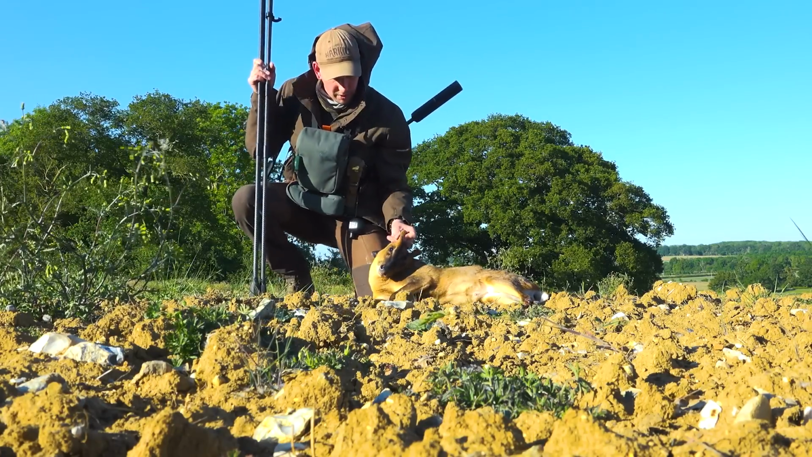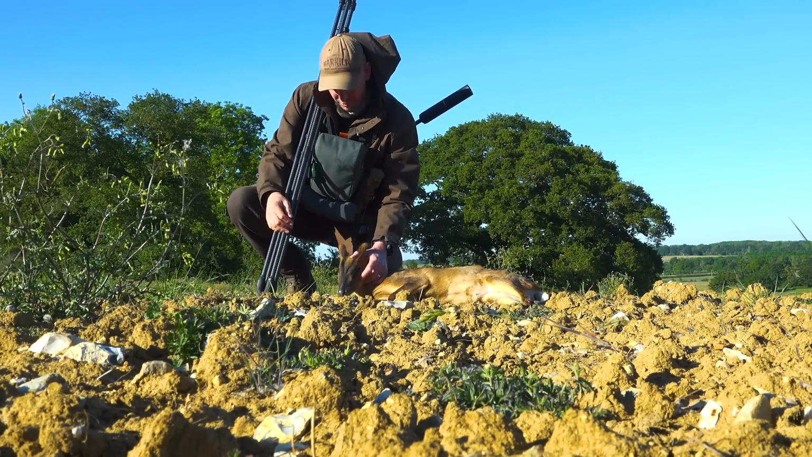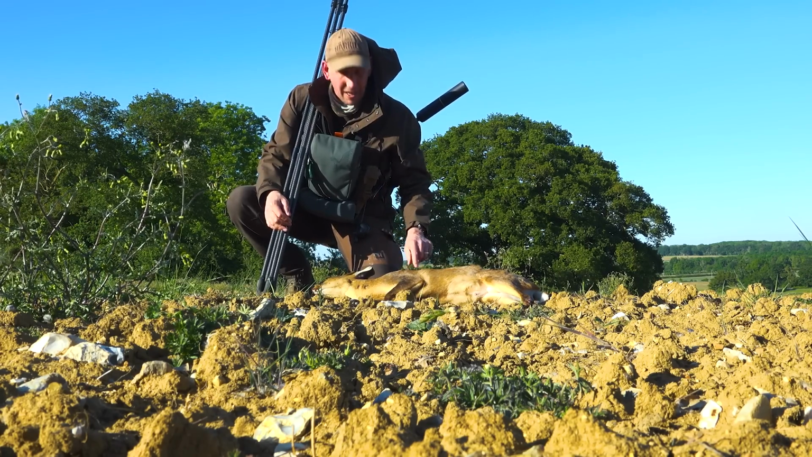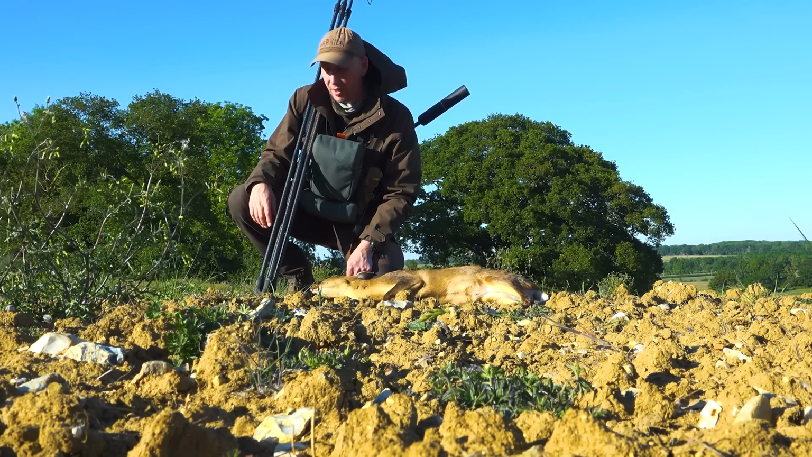Yeah, so we just got a young buck here, just starting to grow its antlers, probably its second set of antlers, just going on the sides of its body. It was on a bit of an angle, so I shot it through the shoulder. It's come out behind the shoulder on the other side, and the first one we shot back over there is a big doe.